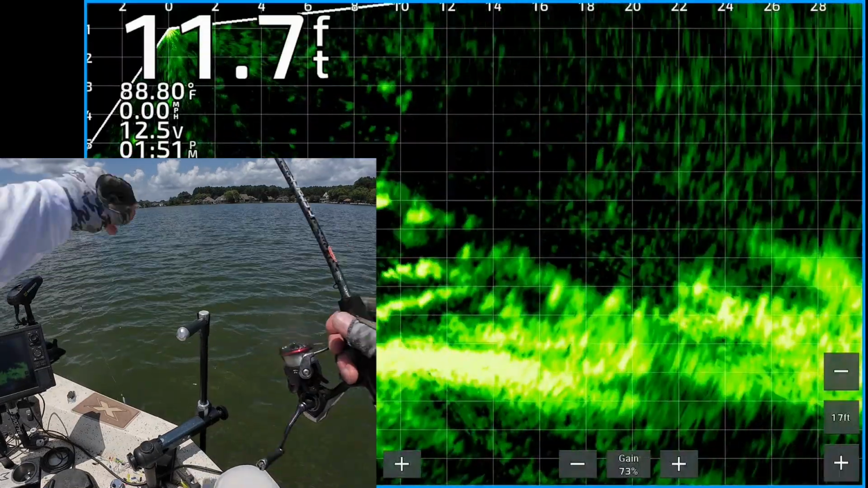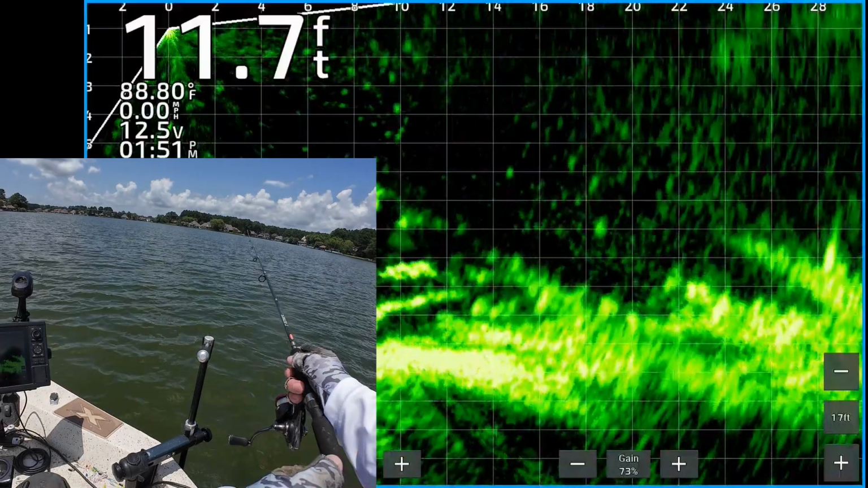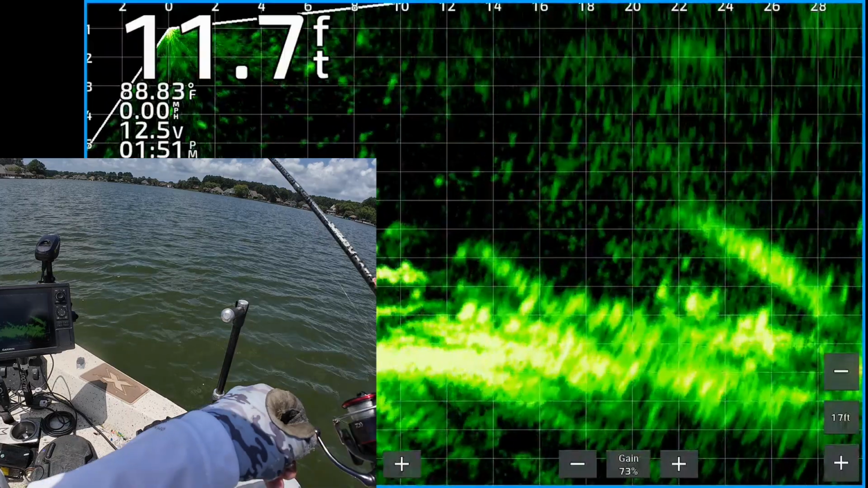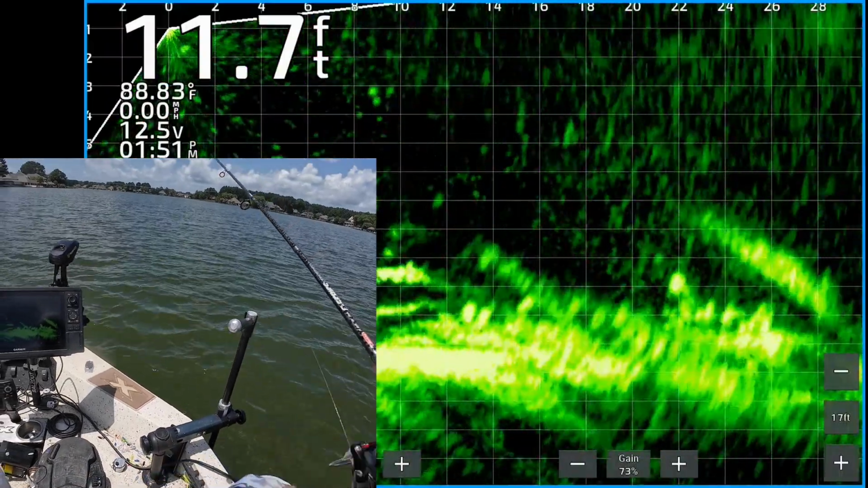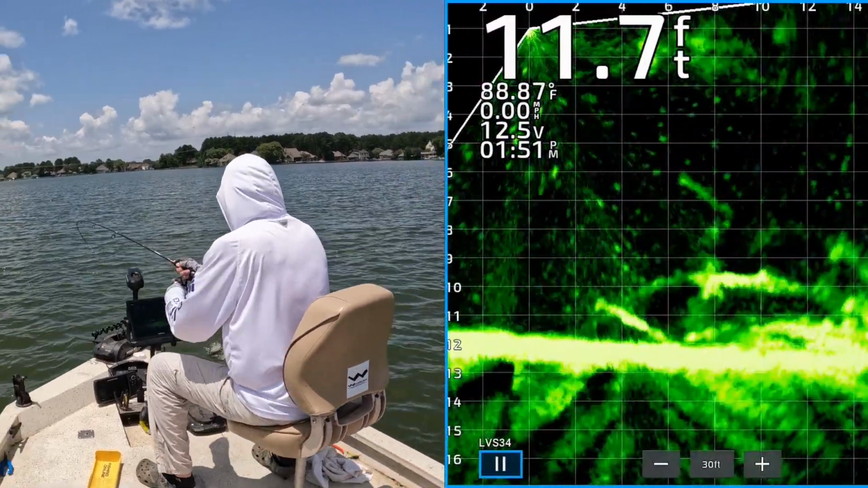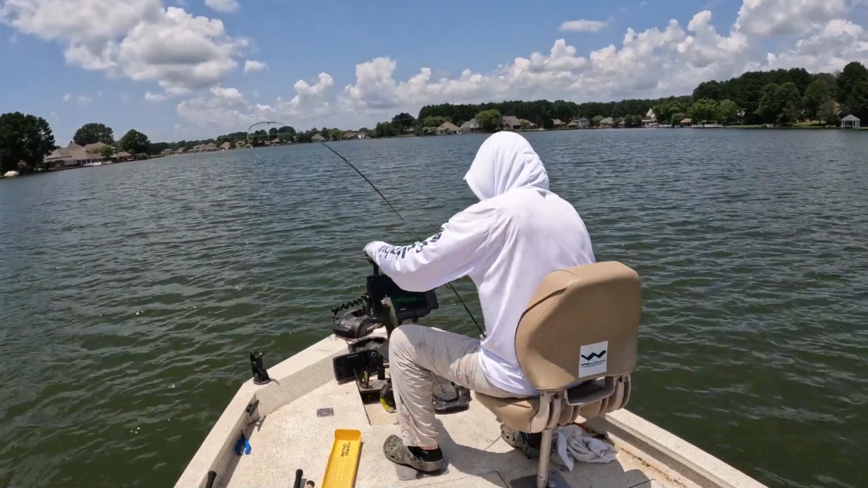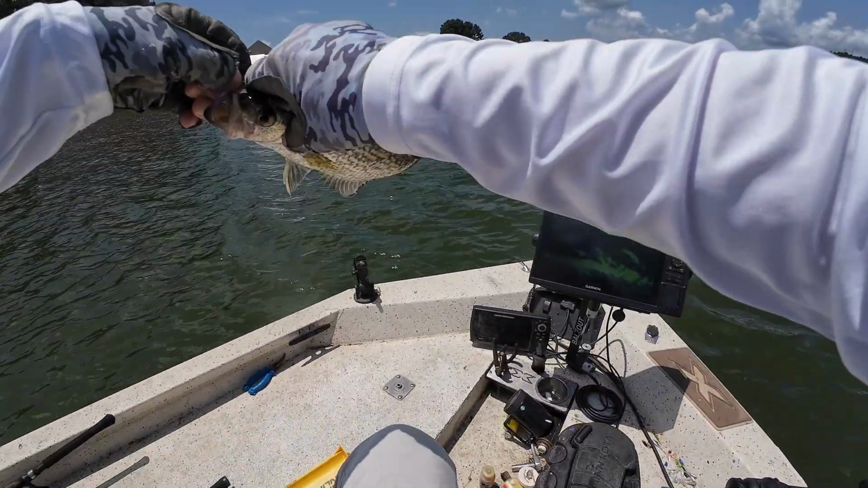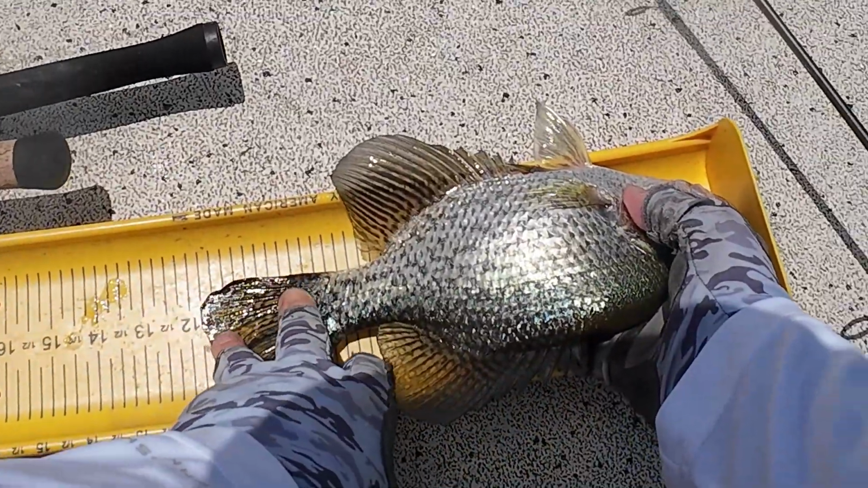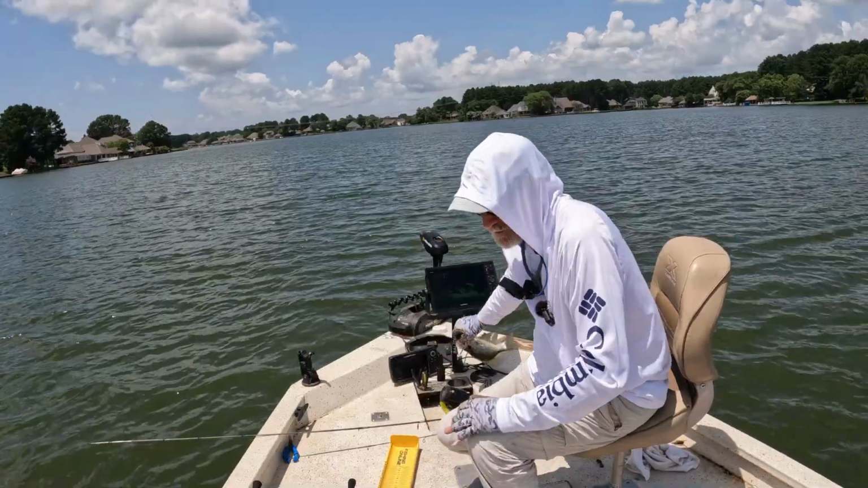Had to readjust the weight, get it back out there in a hurry. Okay, there's my cast, about 24 feet from the boat. One of these fish gets it and holds on to it. I didn't even realize he had it, but he's got it right there. Got that one. He came and nailed it. It's a little bit better. Look at that. He's close to 12. 11 3/4. Black crappie. Back in there.